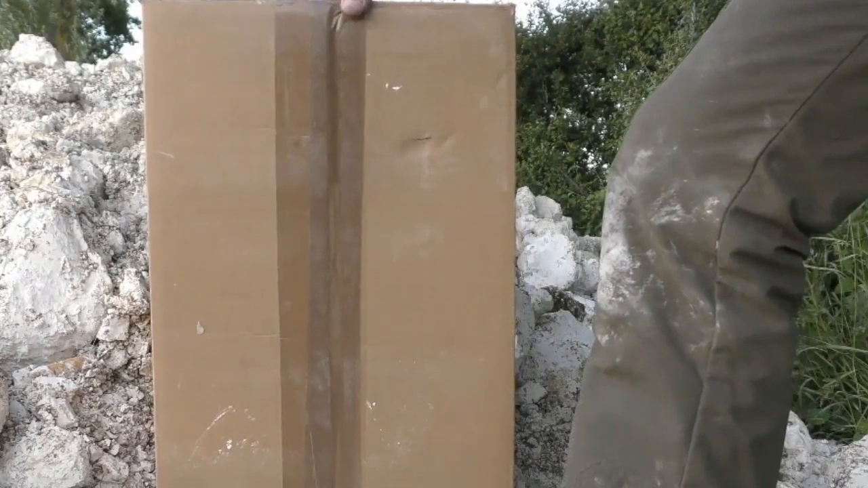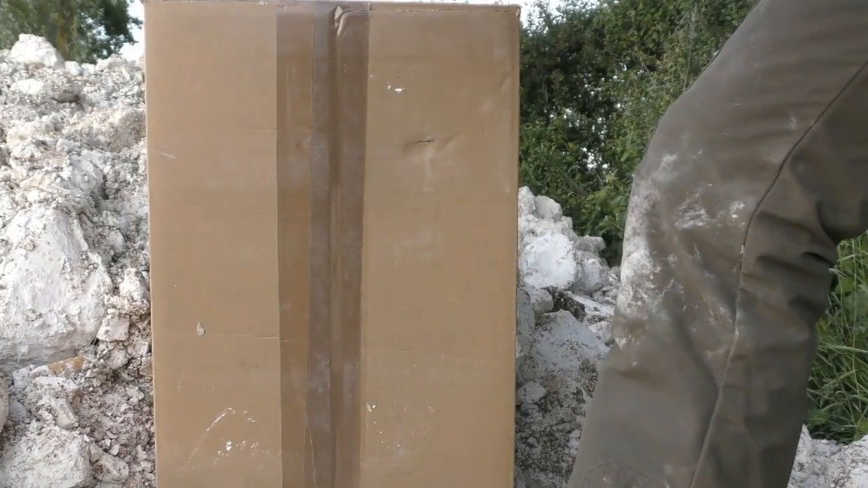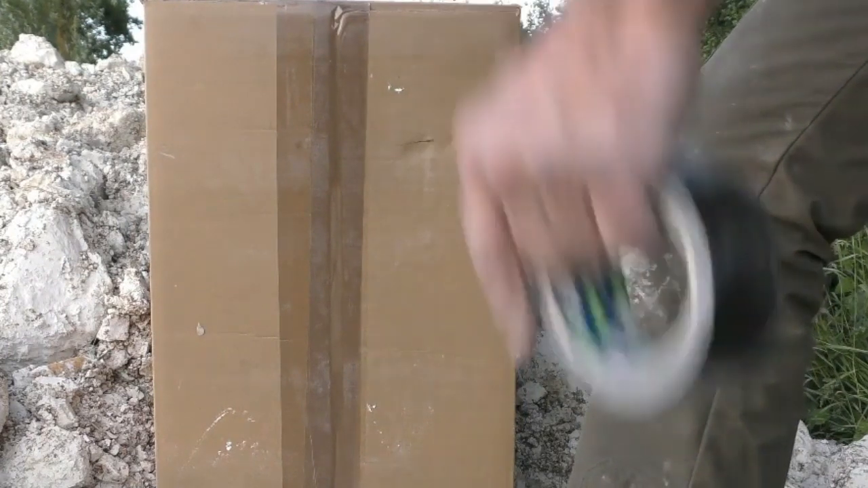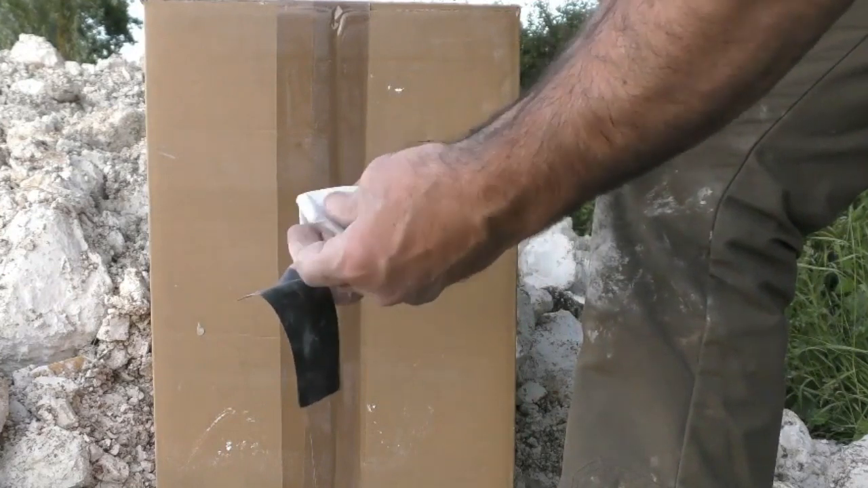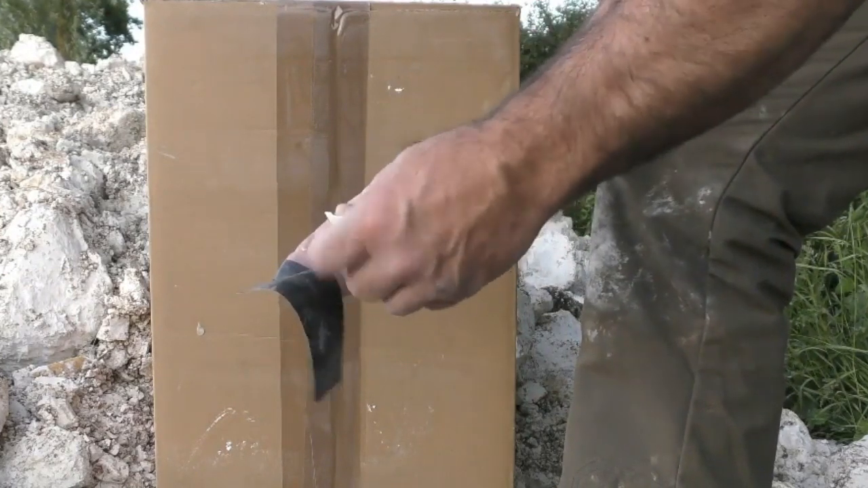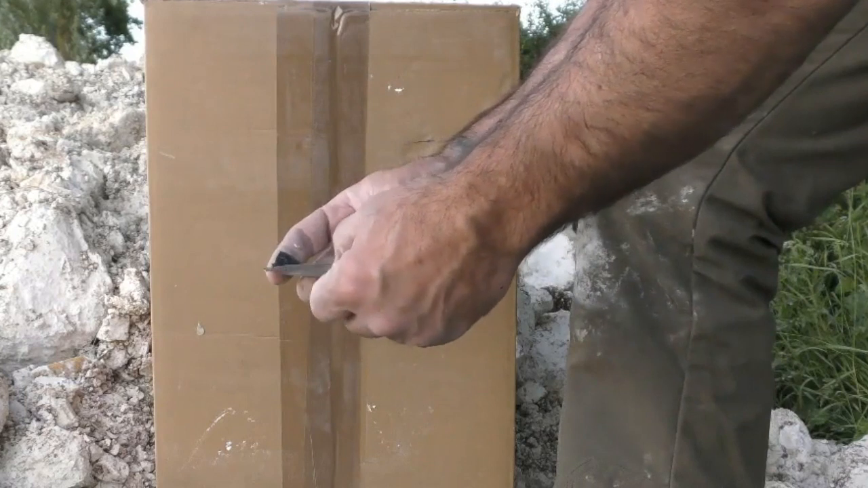Right, so I've got a box there on a nice backstop, big pile of chalk, and what I'm going to do is I'm just going to use a hand warmer as an aiming point. Just take that up a bit smaller.